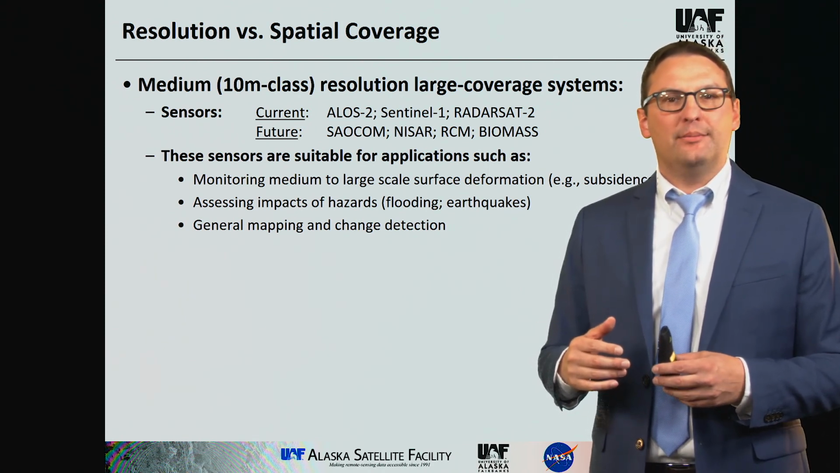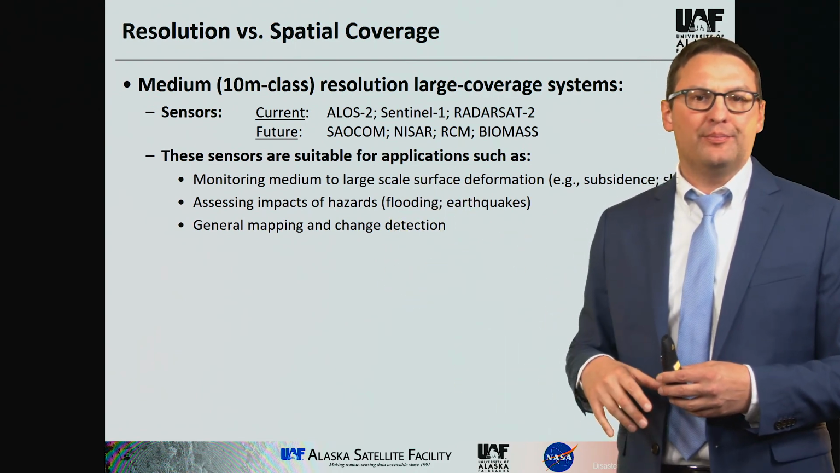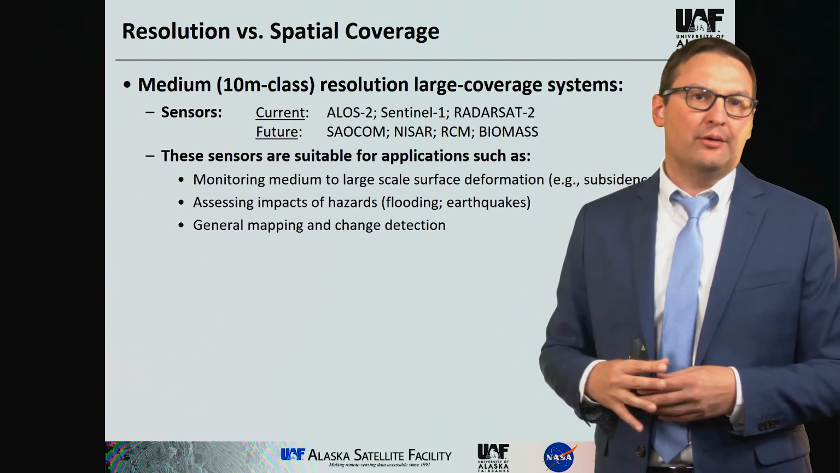They're also good for just general background mapping, to provide yourself basically with a background map against which you can compare future acquisitions.